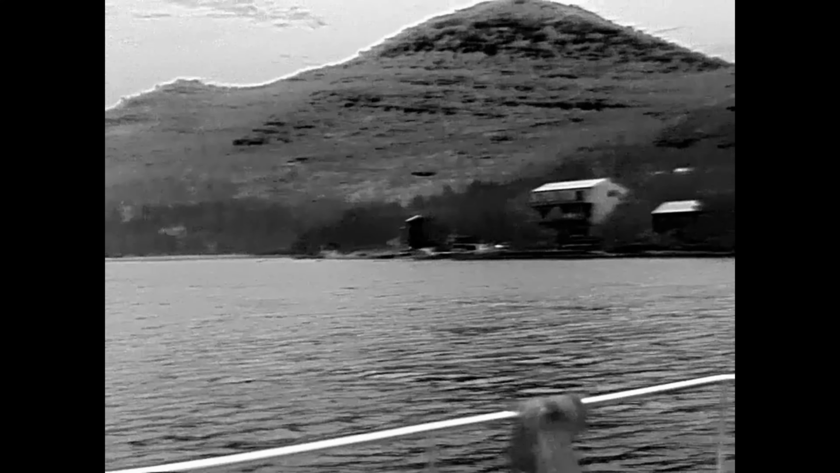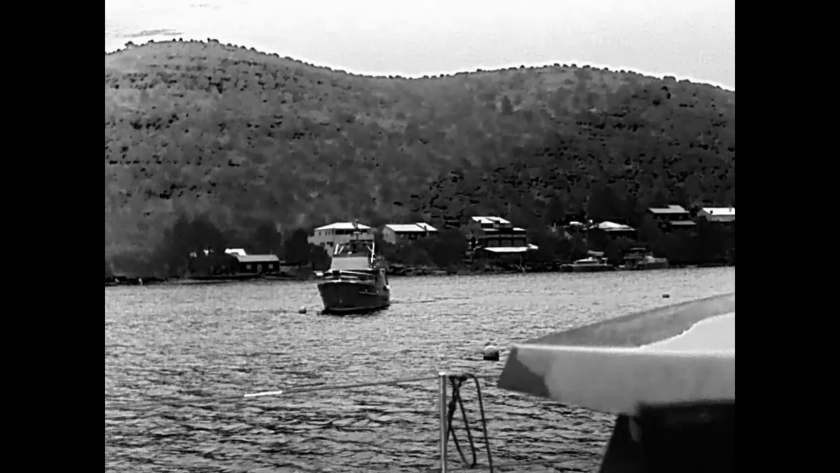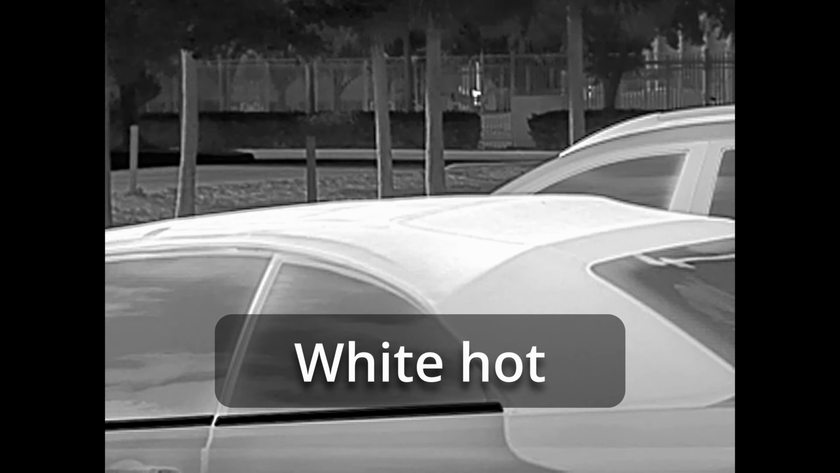One more look at our anchorage, and then let's take a look at the color palettes that the Ocean Scout Pro offers. So the default palette is a white hot palette. This is a convertible top. The car has a black top, so it's quite warm.